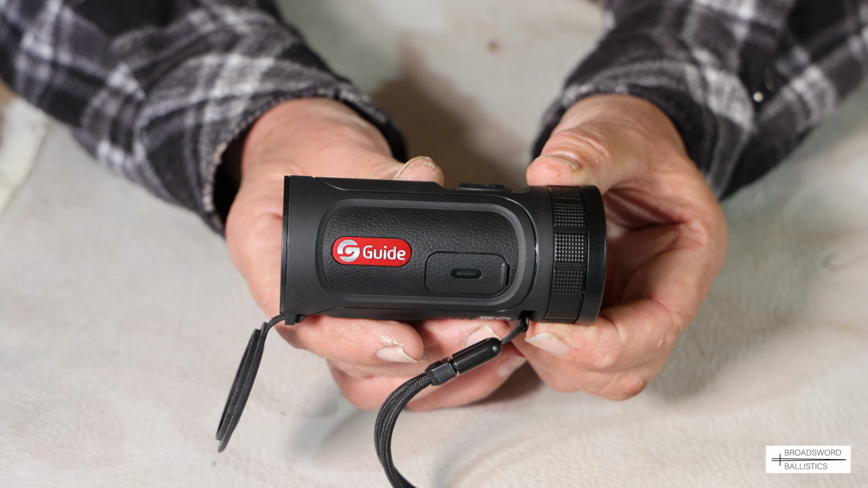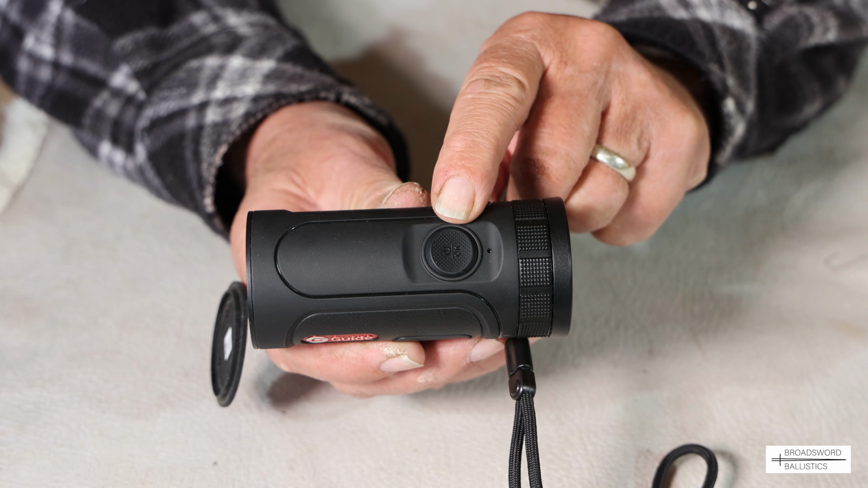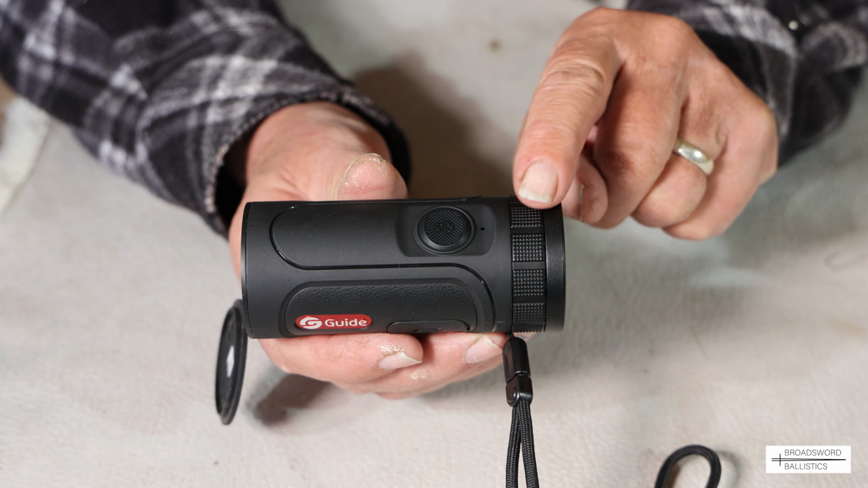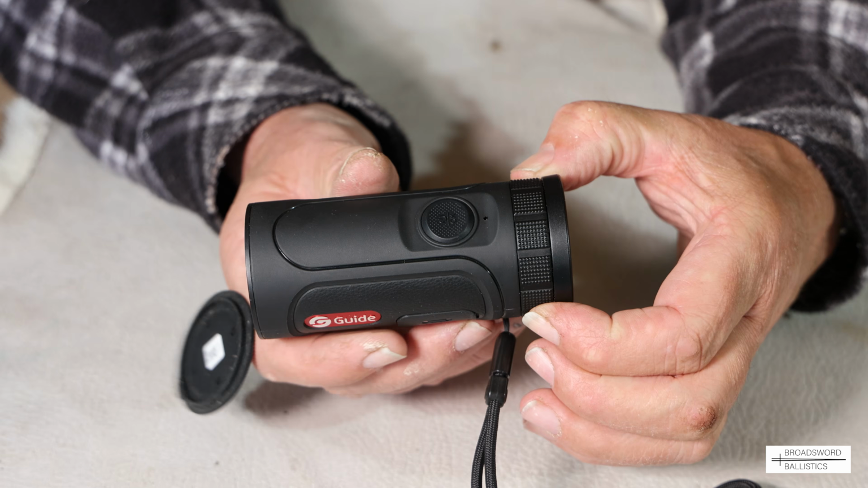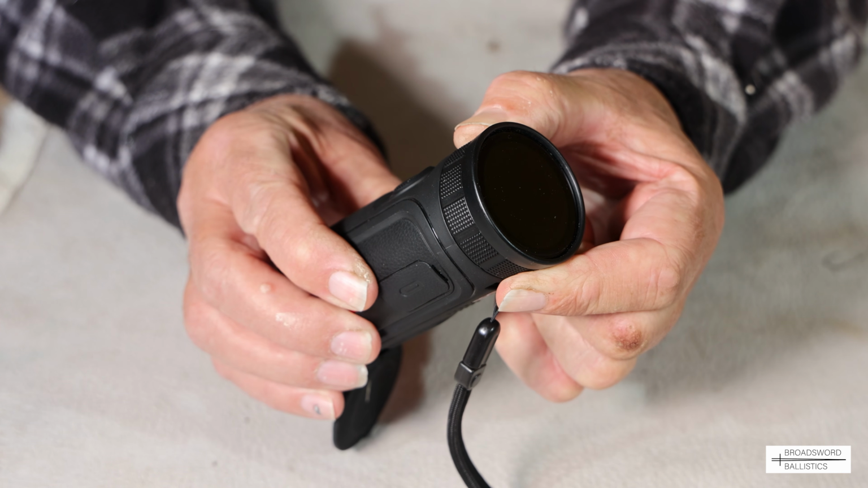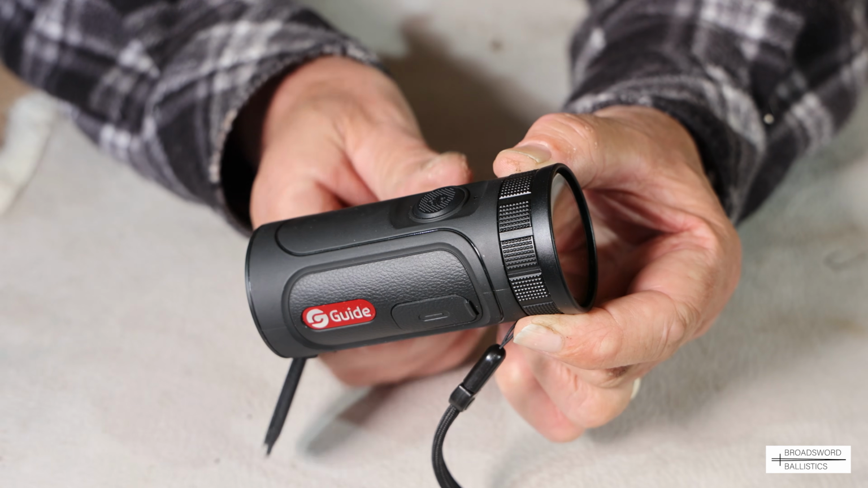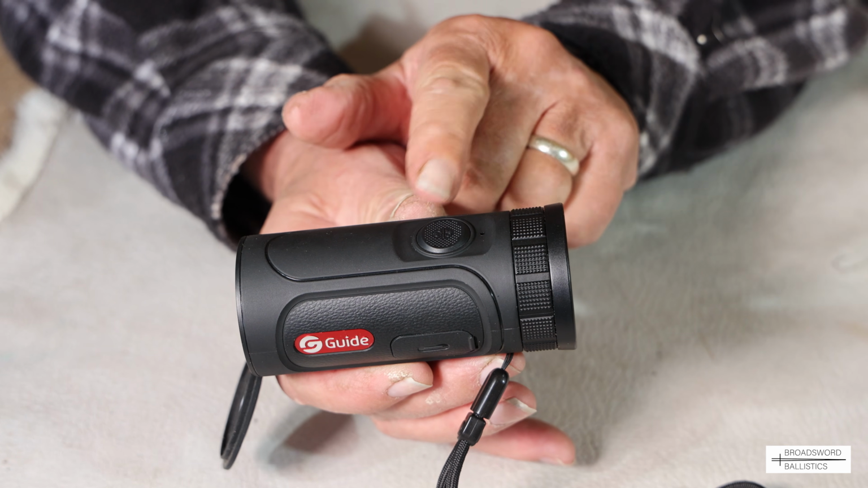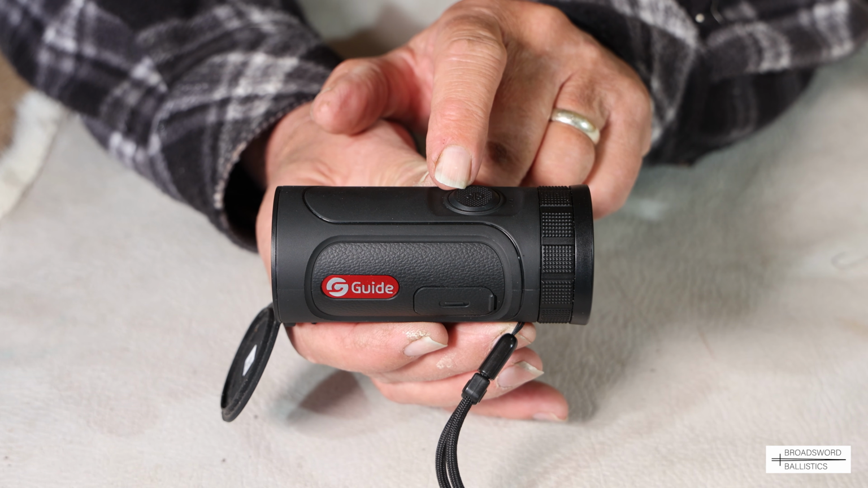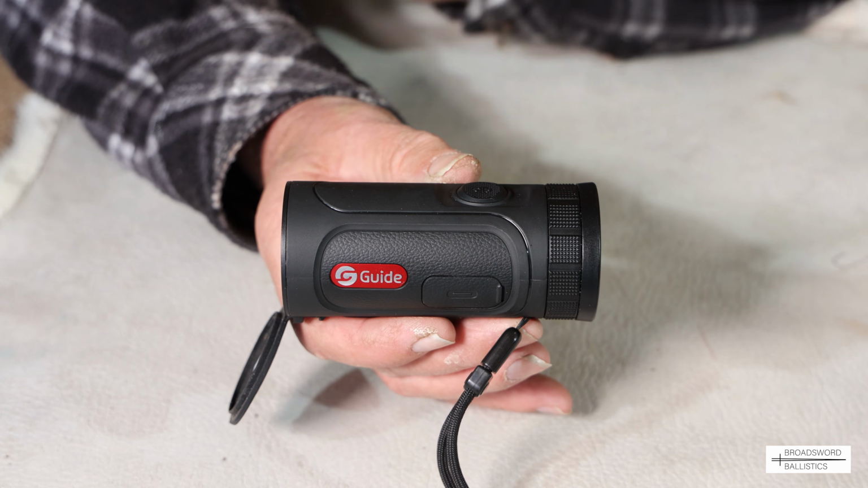One of the best features of this is, if you turn it over here, it's a one button operation. So basically you have one button, and here, where you'd think it's a focus ring, this ring here, I'm going to tip it up so you can see it, you switch it around, and that operates all your different functions within the menu, which is great. And then you just click here to select what you want, and that's actually your off and on button as well. So really, really easy system to use. Now we'll run through and show you the different functions.